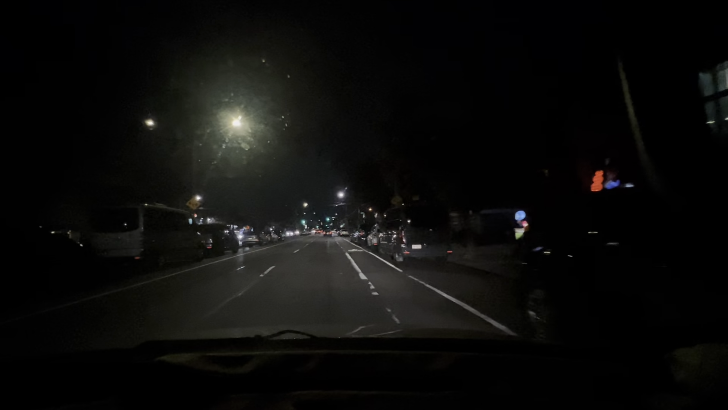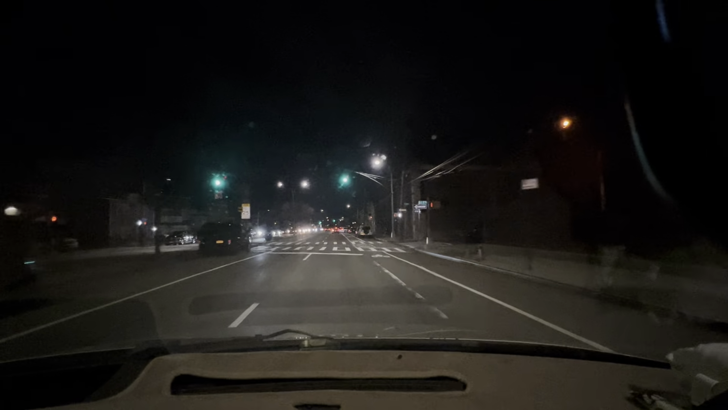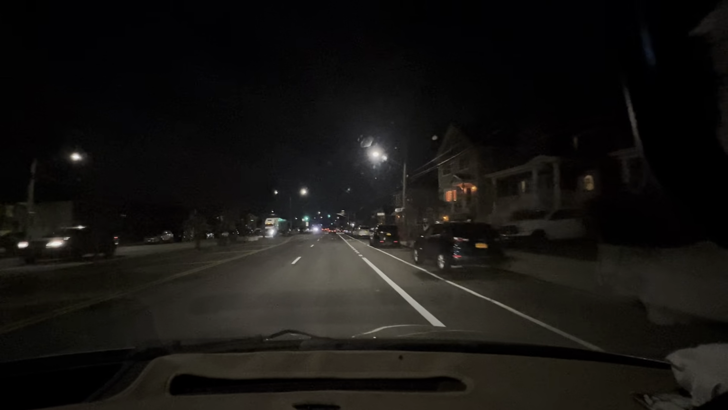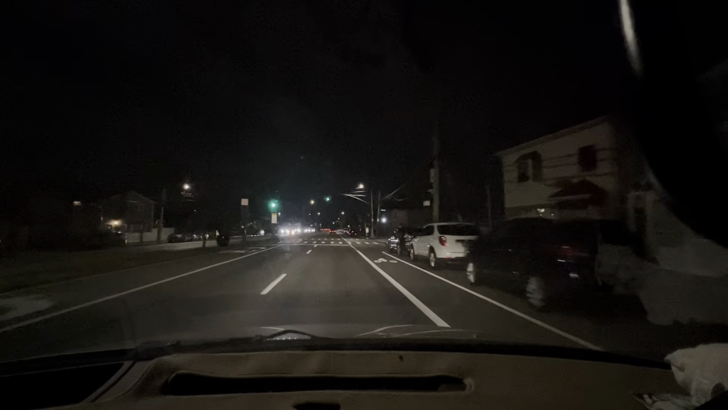Steering wheel is like frozen. This is the first time I'm in the car since I drove back from Arizona. Speed camera reported ahead. Yeah, thanks. If you're not using the Waze app, I think you're crazy. There's actually no speed camera in this direction, it's in the other direction.